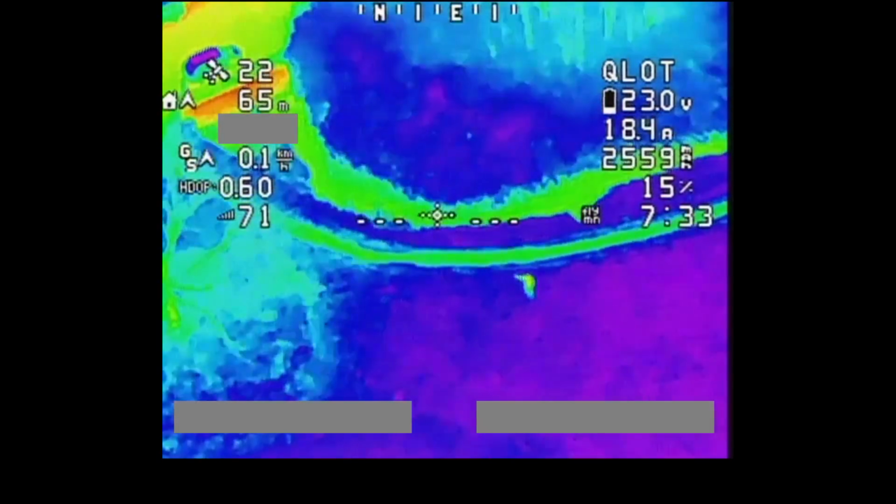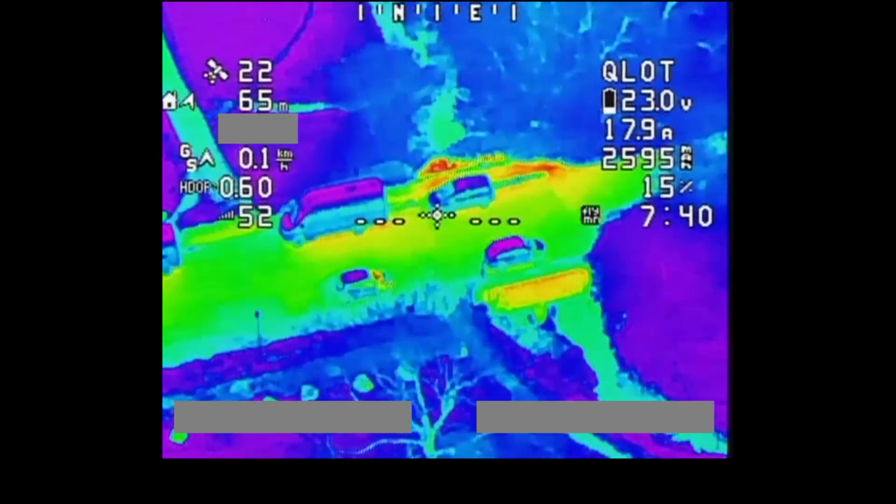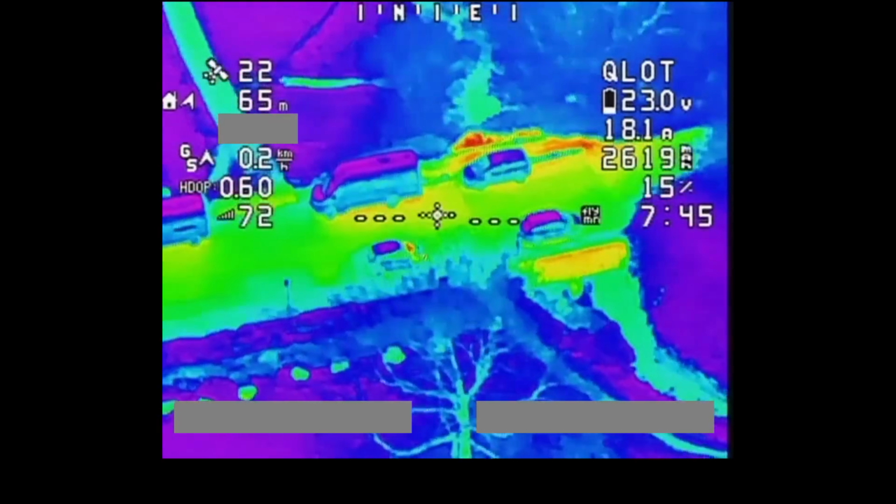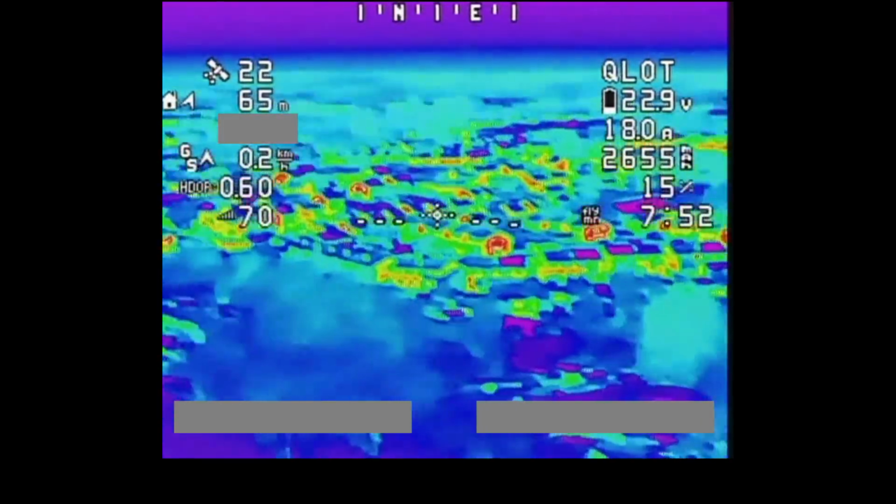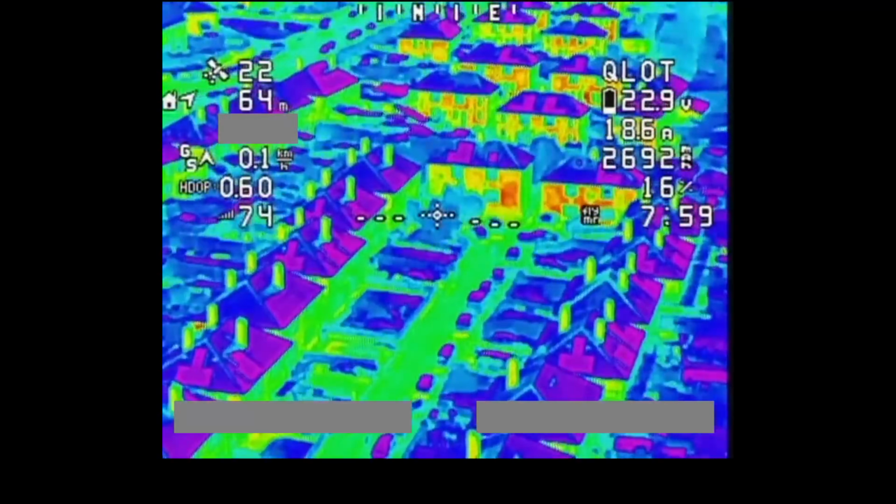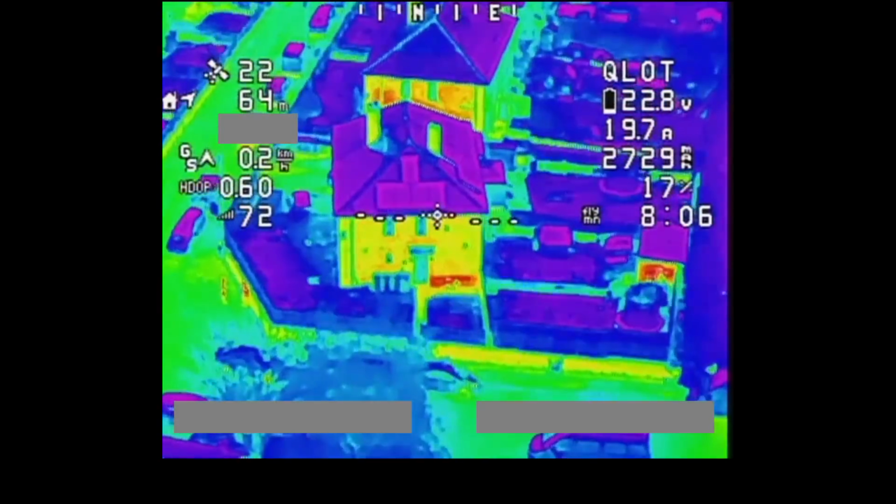Quite like this mode. You can clearly see me there. So this is like a green, yellowy green is hot. Yeah, look at my car there. It's quite hard to make out the shape of the car, but you can clearly see the roof is the coldest part. You can kind of make out the engine's the hottest part. Looking out across the city there. Again, quite hard to make out the building shapes and stuff, but yeah, you can really tell what's warm versus what's cold with this mode. And yeah, got quite good resolution as well with this one.